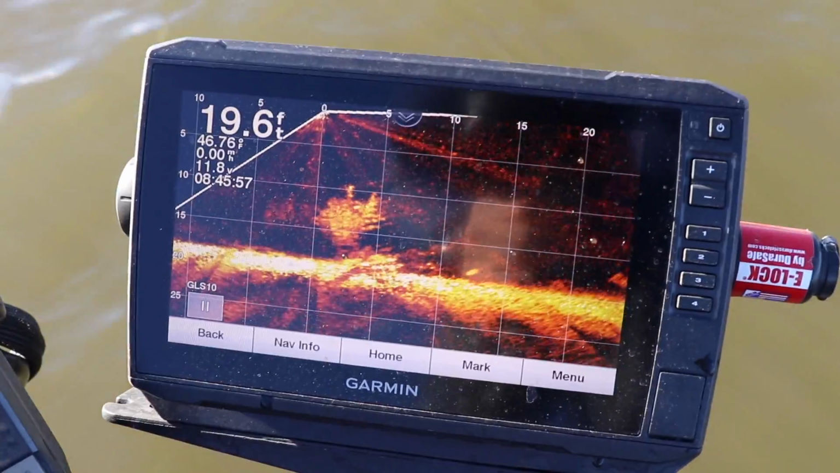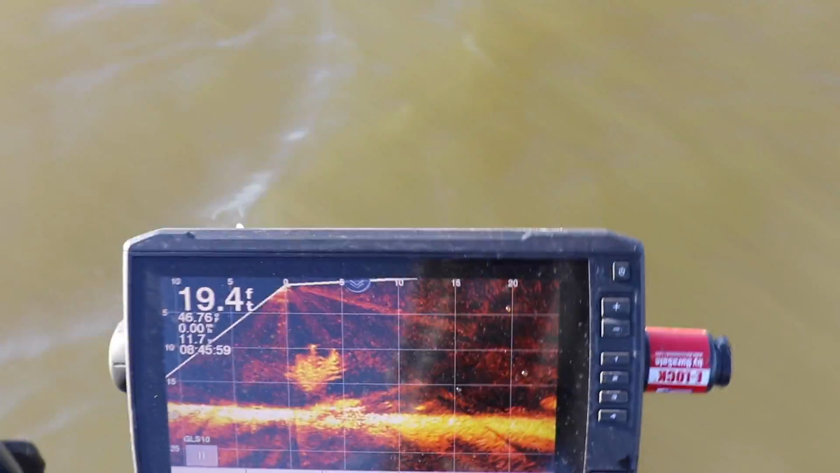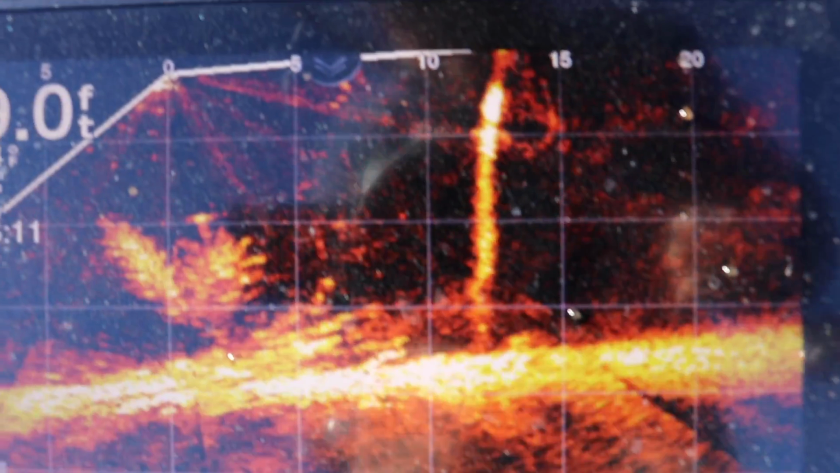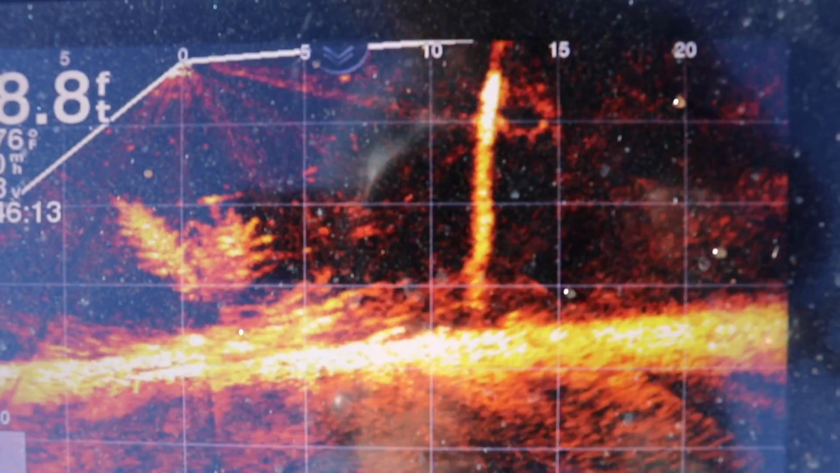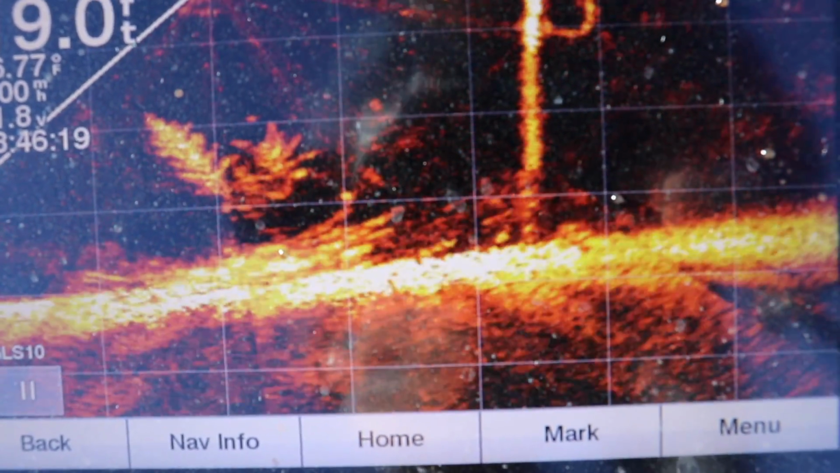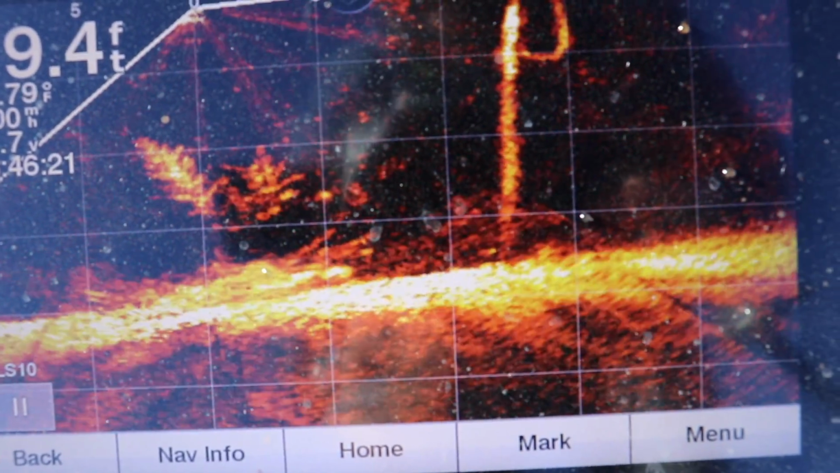Look at that brush pile right there. I mean, it is clear as day. I'm going to come up here and drop my jig in the water. Look at my jig falling right there. See it? Falling right down to that brush pile. That's incredible, guys. Pop it. See it pop? Pop. Incredible. The detail of this thing is absolutely amazing.